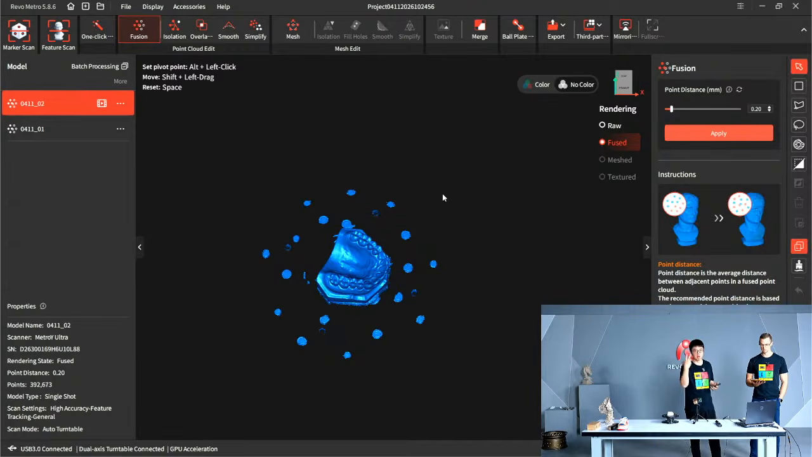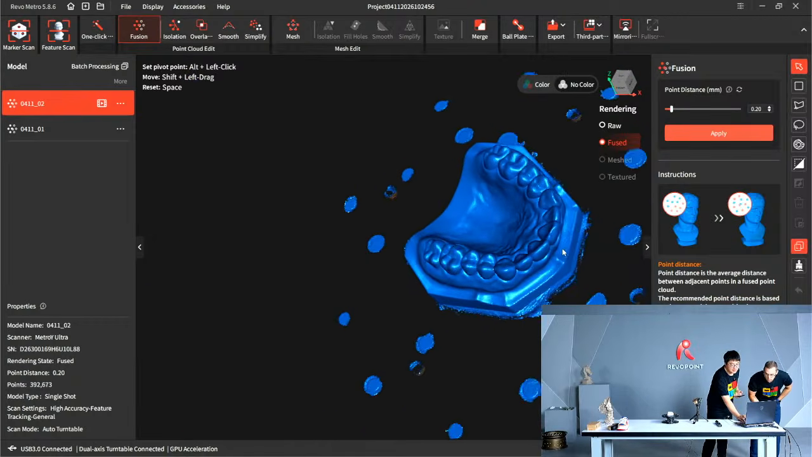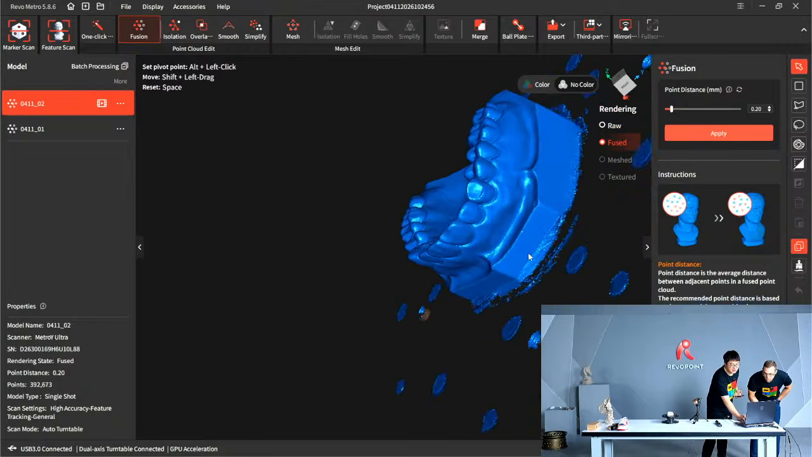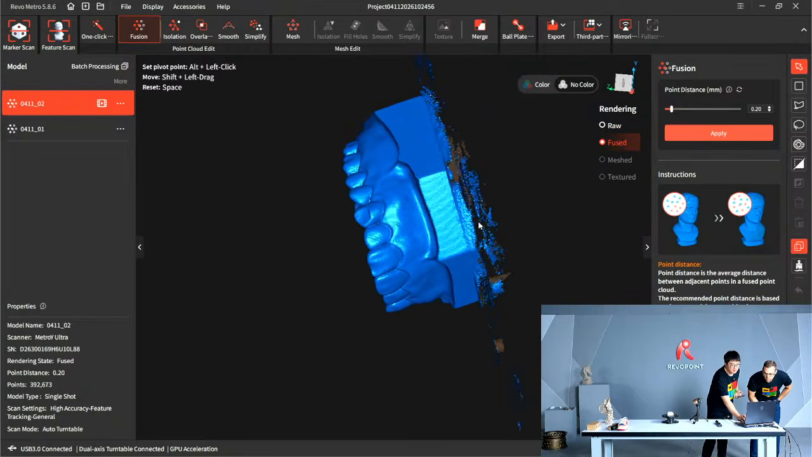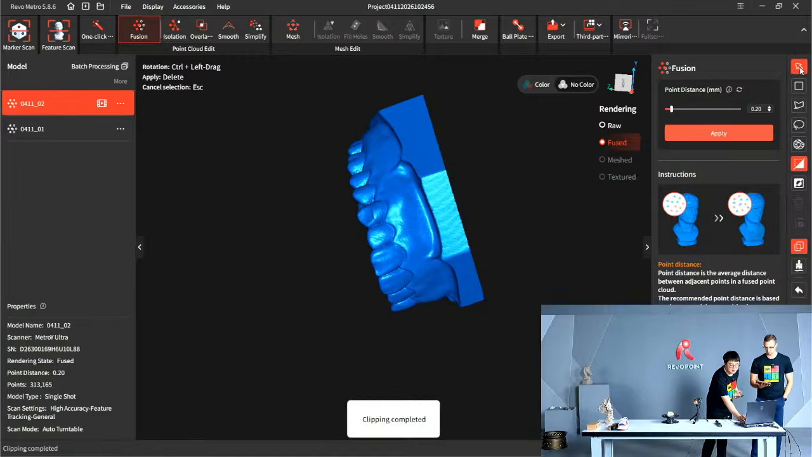It saves a lot of space and energy in your hardware. And look at that. Awesome. That's very accurate, right? Let me just slice the unnecessary part off.